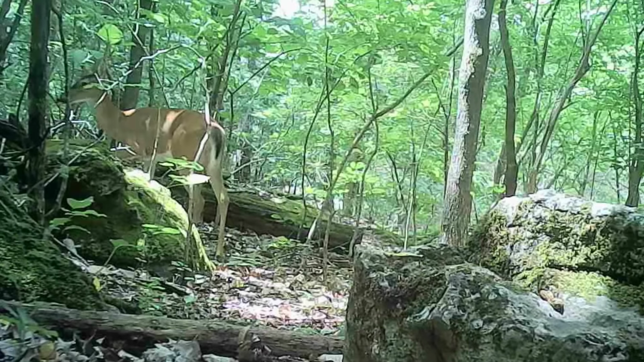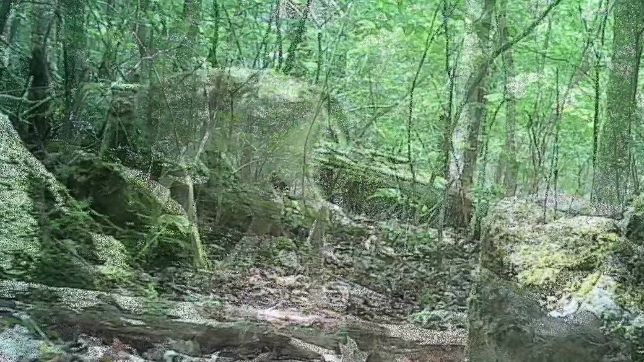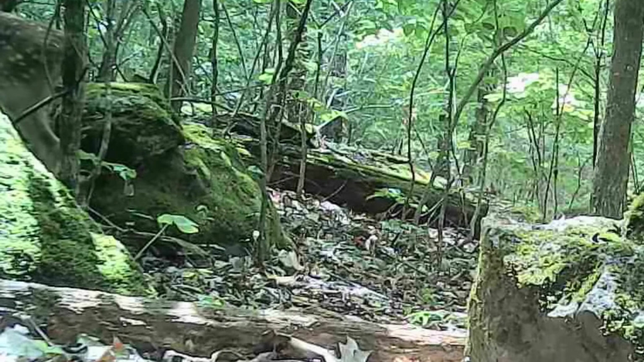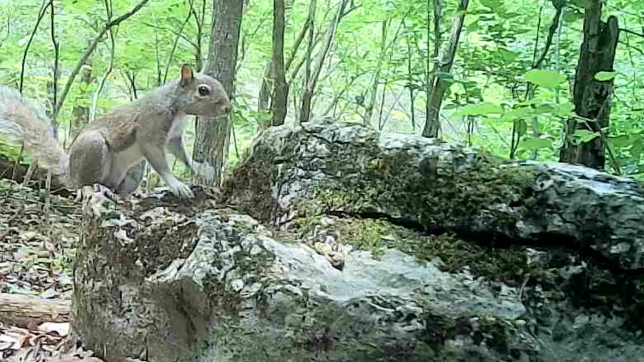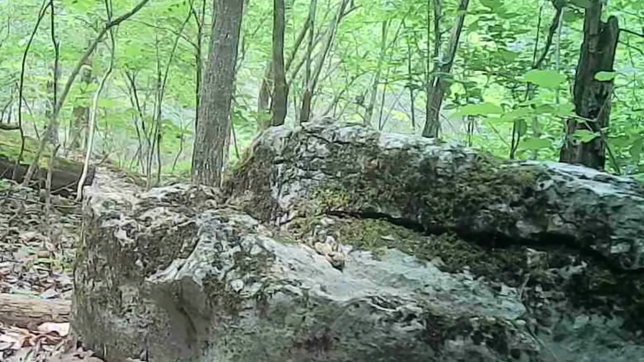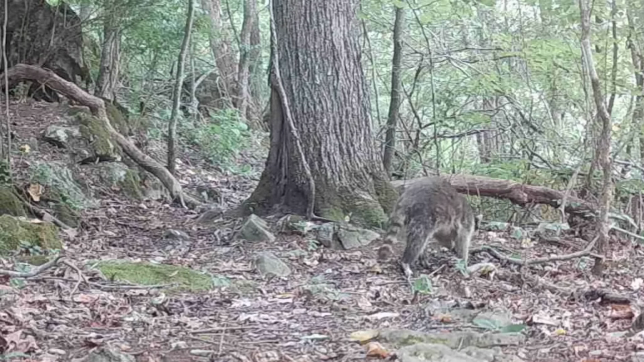And here at the old log, looks like a deer passing through in the background. And a little fawn, just making her rounds. But old Ricky stops by to say hi every once in a while. And moves on. And up at the tree, there's a coon during the day, as hot as it is. I don't understand that.